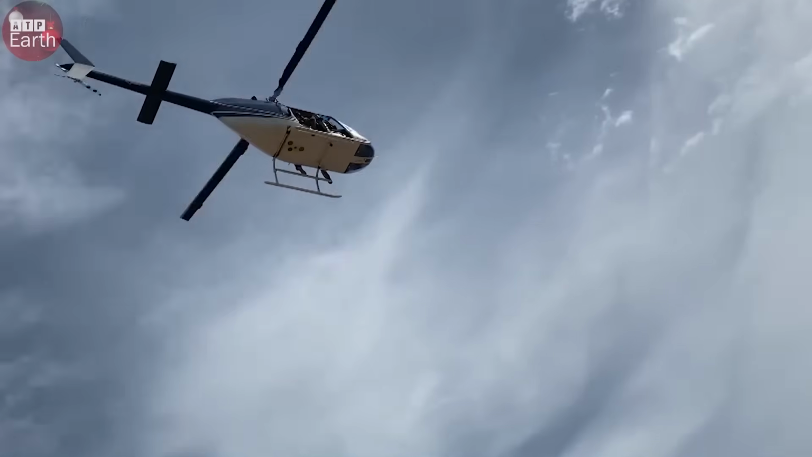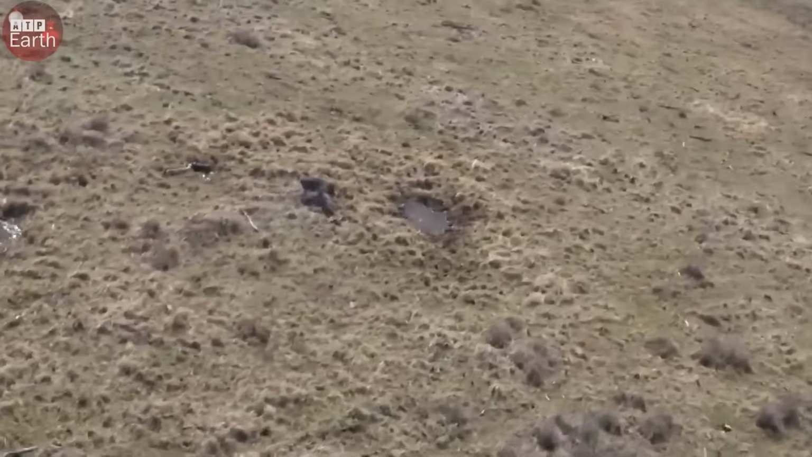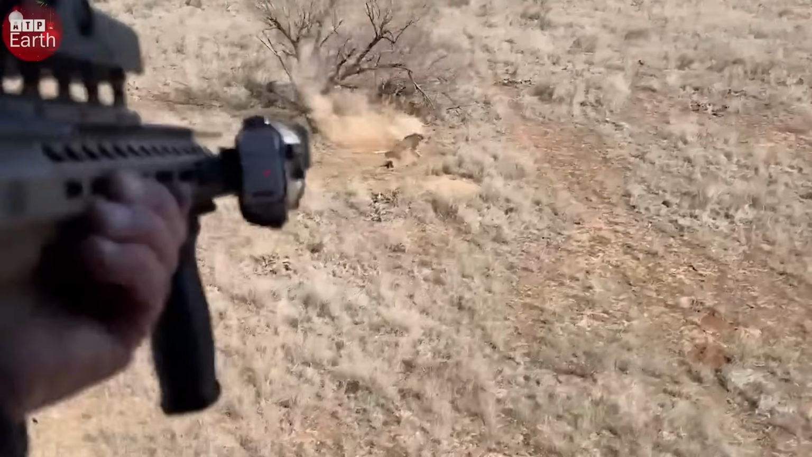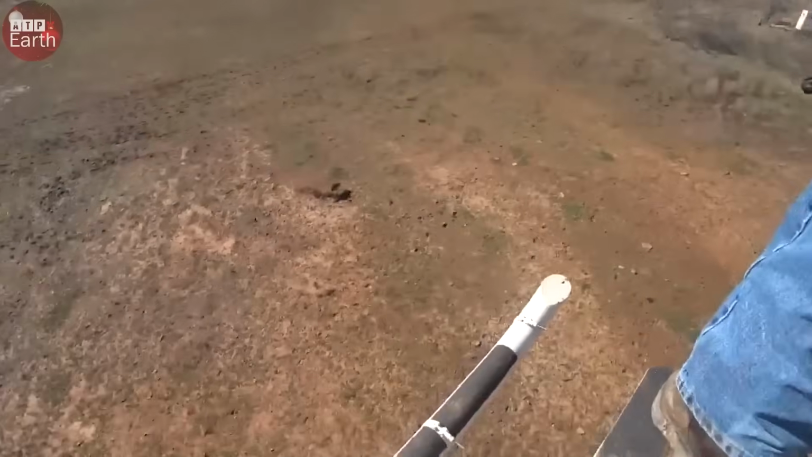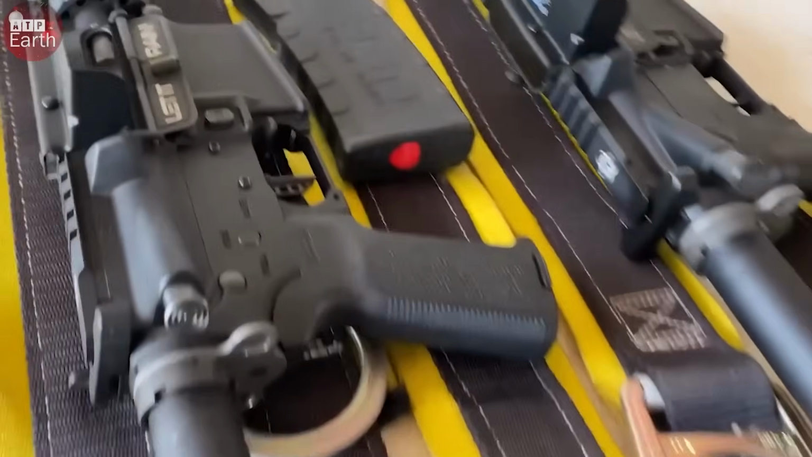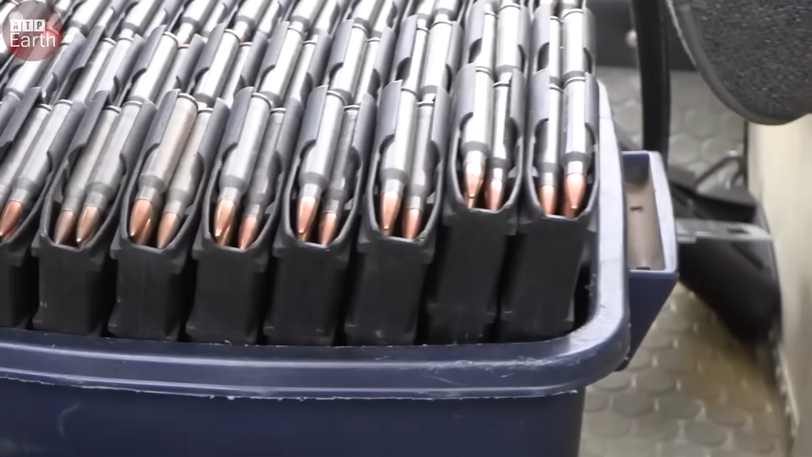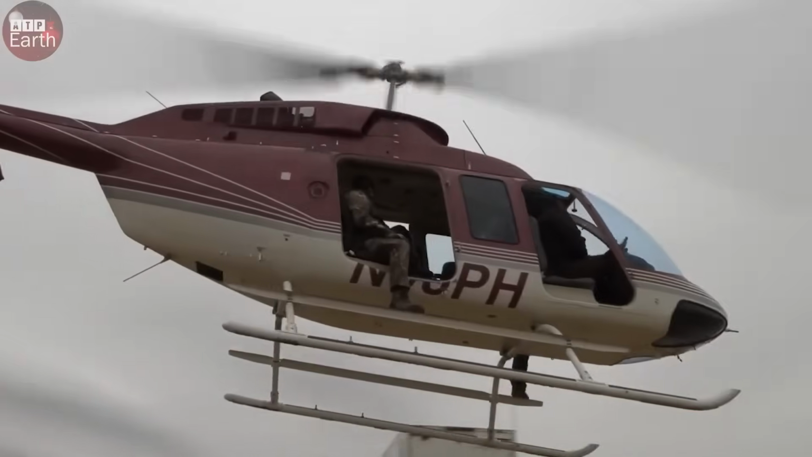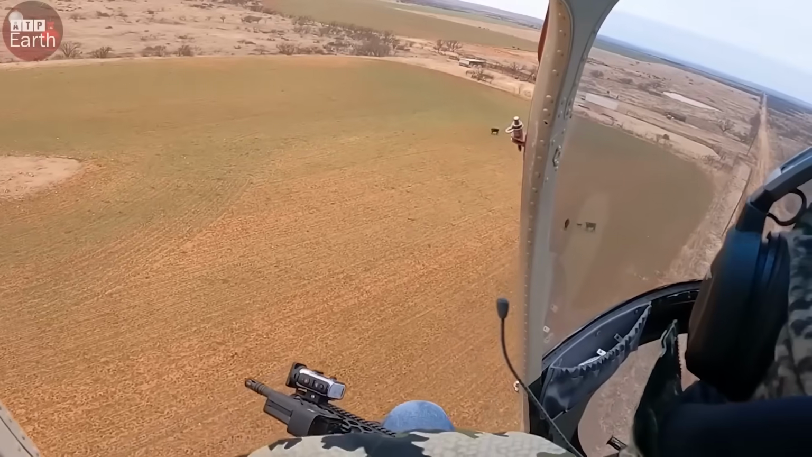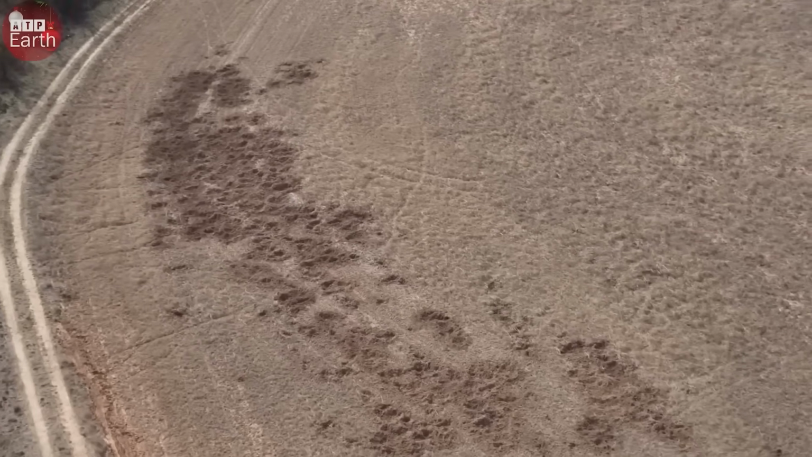So today, we came prepared with helicopters and high-powered weaponry, ready for a high-speed chase against the beasts that have been terrorizing the countryside. As the sun rose, our chopper lifted off. Below us, in the thin woods and torn-up cornfields, a herd of hogs was already on the move, tearing through the land like a living storm.